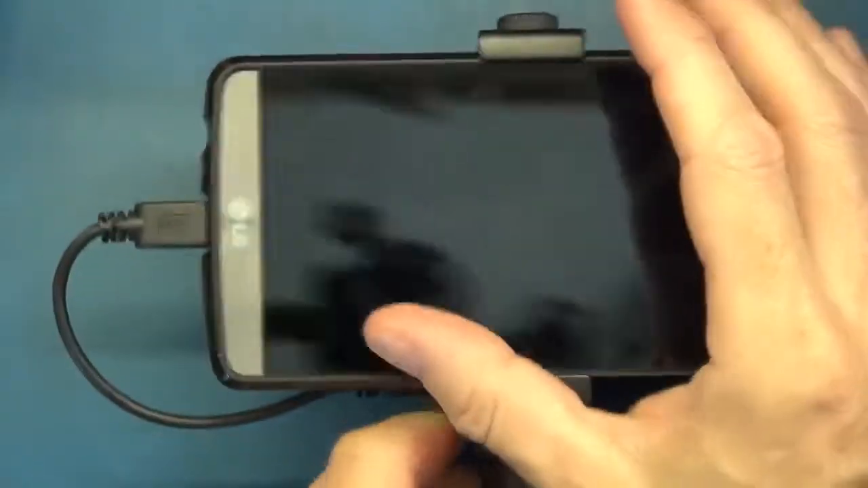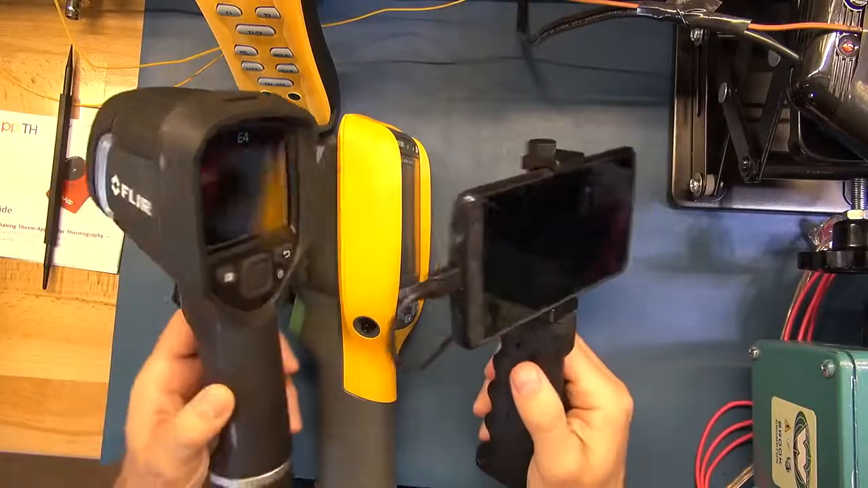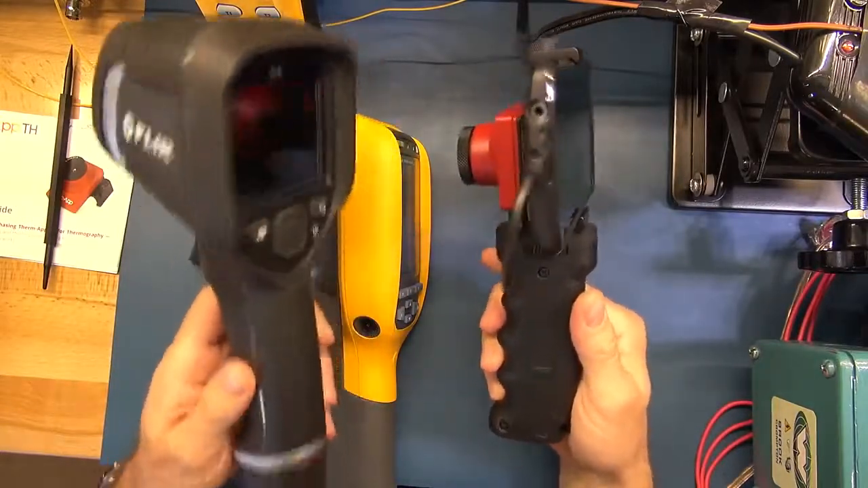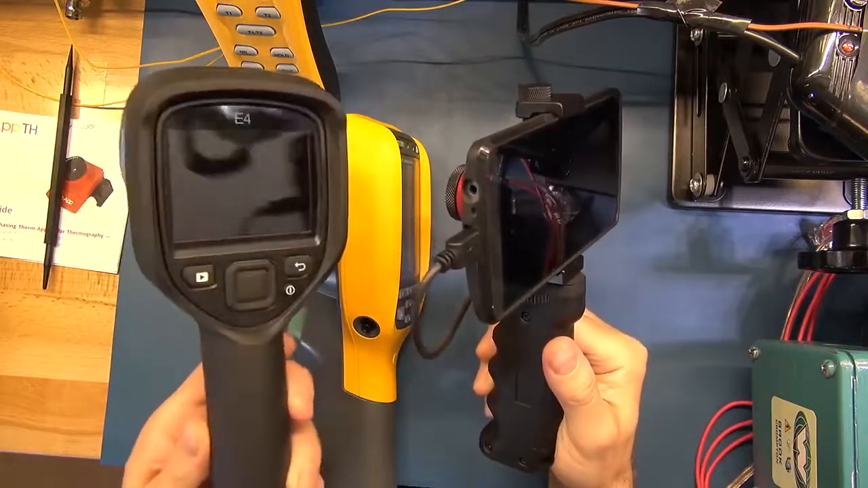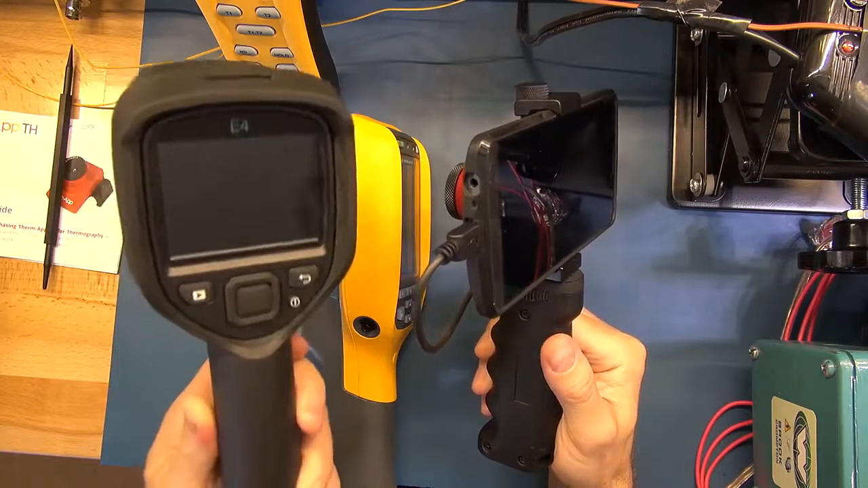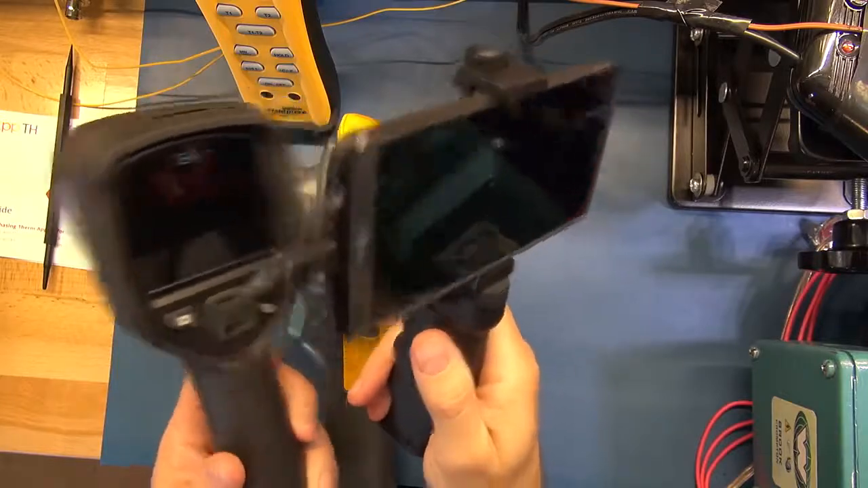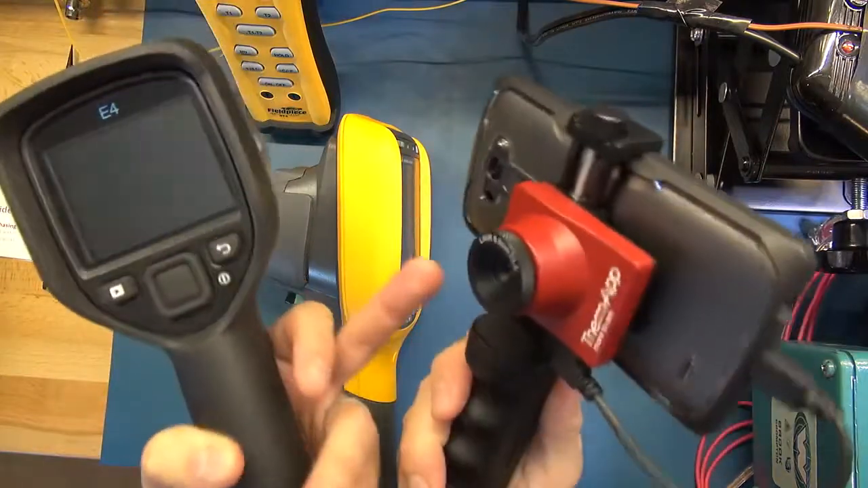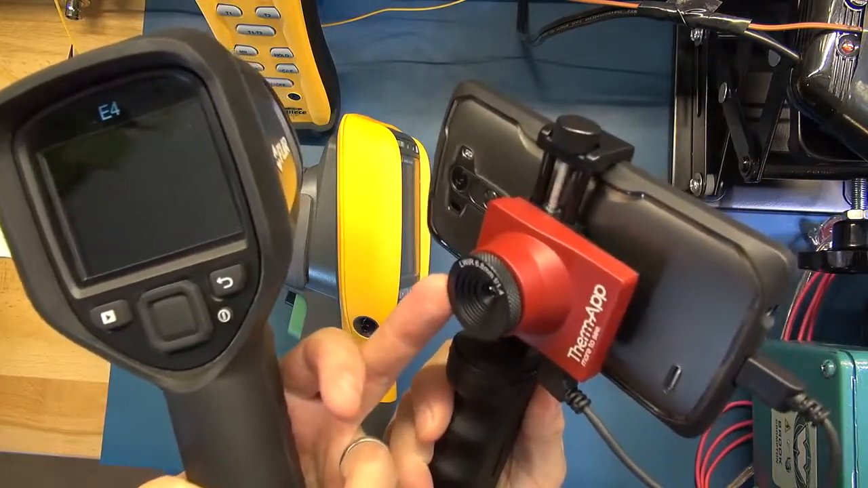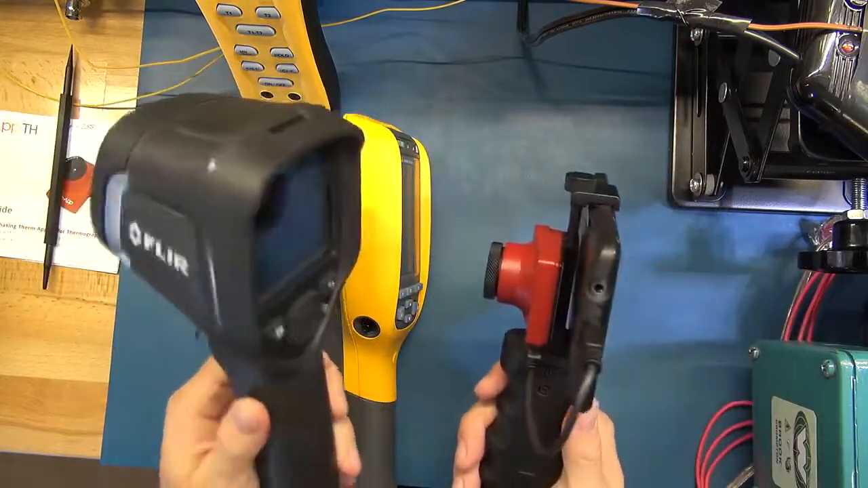So let's talk about some of the pros and cons of this kind of platform versus, let's say, a more traditional platform like a Fluke or a FLIR. If we were going to do a comparison of the pros and cons of these two formats, I'll highlight that this is the FLIR E4. If you wanted comparable specifications, you'd have to go to the FLIR E8. And even the FLIR E8 doesn't have the kind of resolution that this does. The FLIRs have a nice field of view, but this is an even wider field of view. And of course, you can interchange the lenses. If I wanted to really improve the range or distance to spot ratio or measurement, I could change this to a 35mm lens, whereas you've got fixed lenses on the FLIRs.